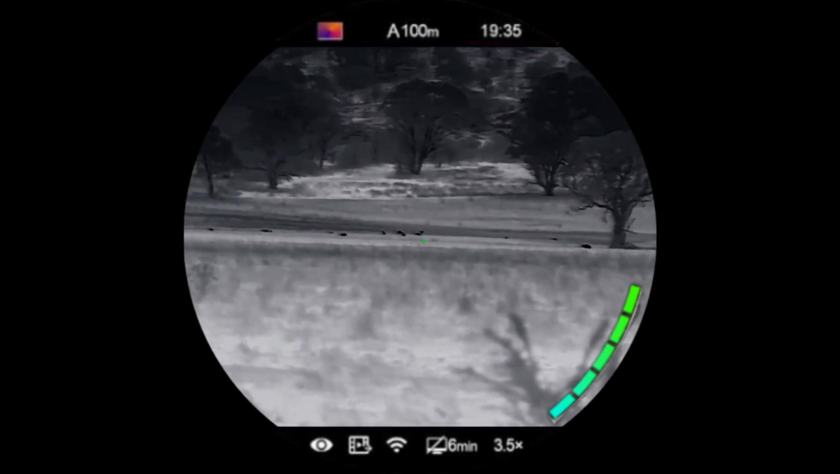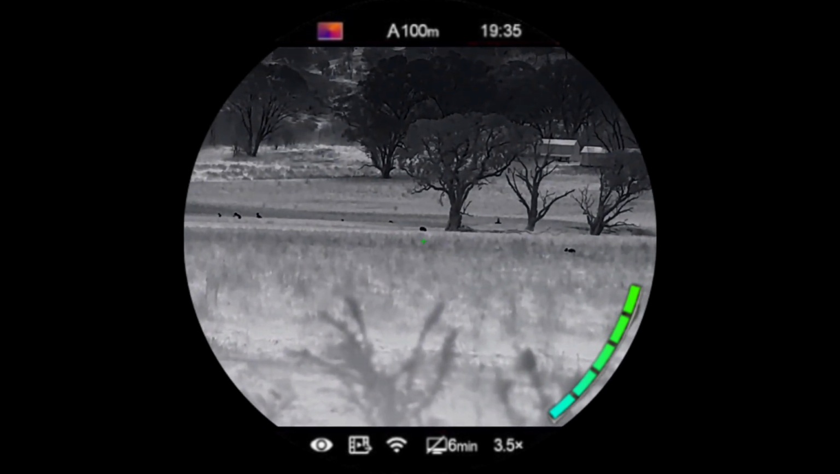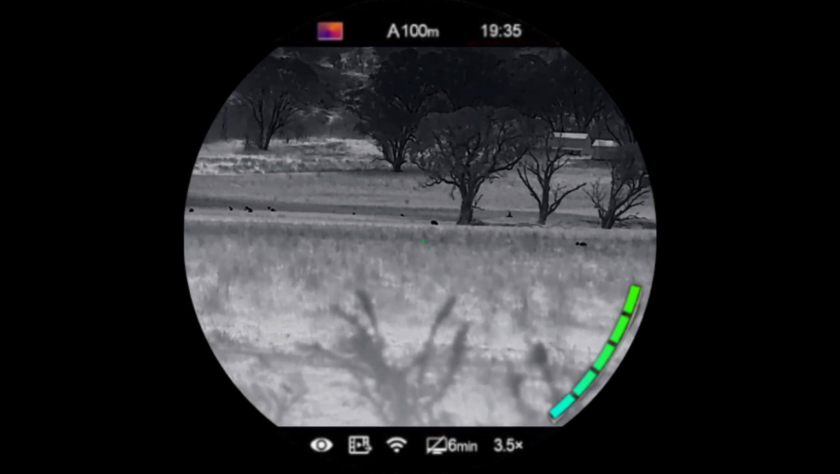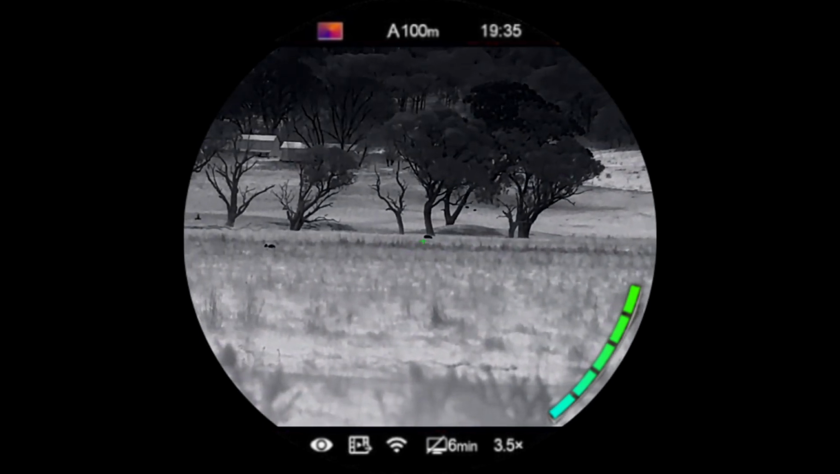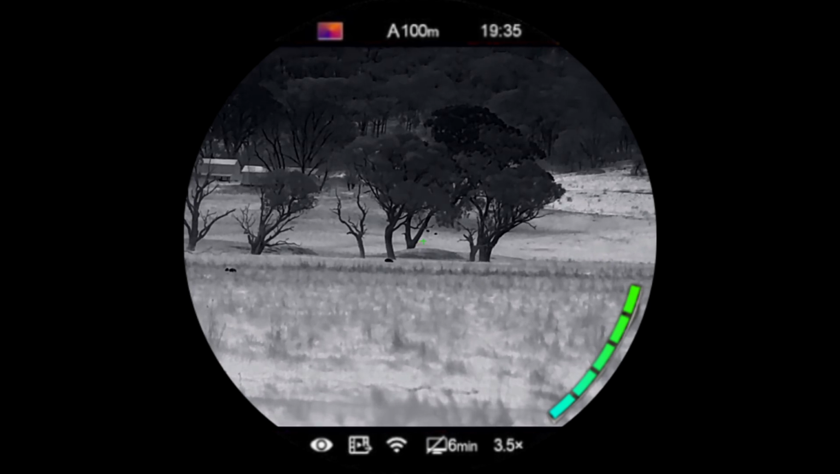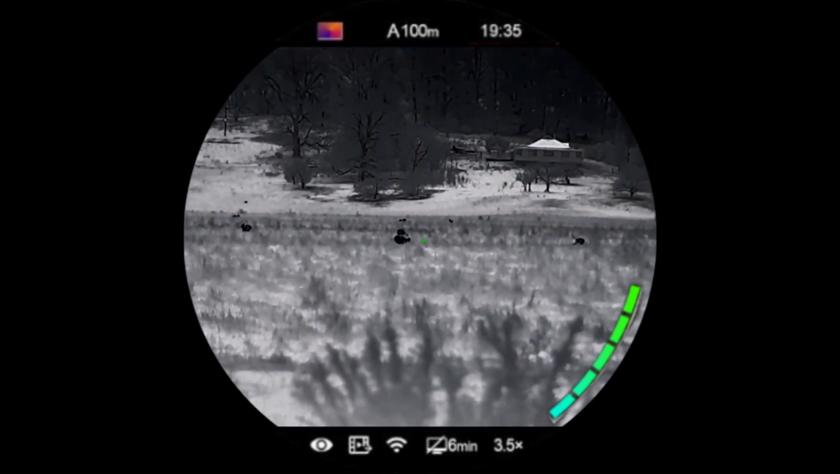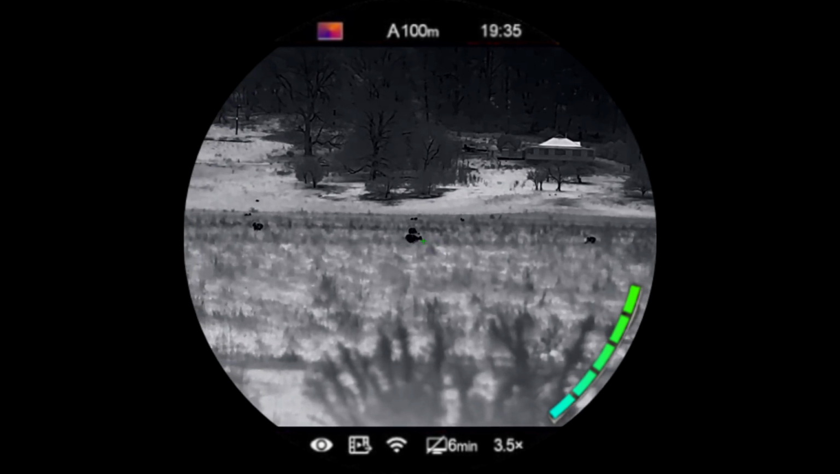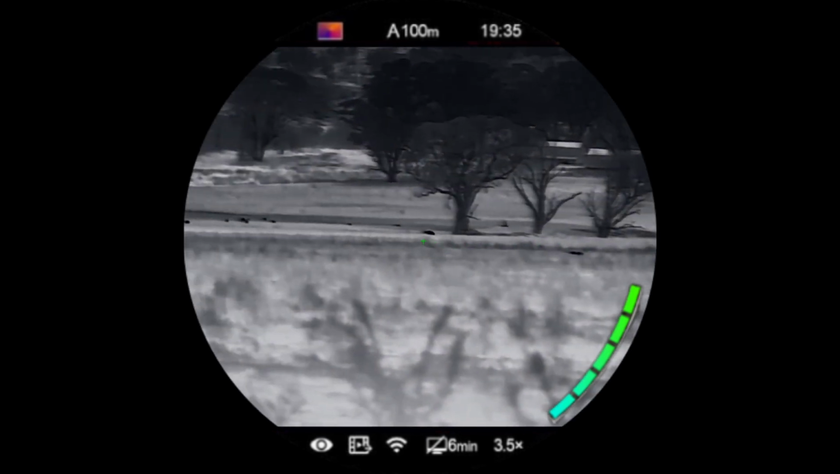Given the size of the kangaroos that are just in the background to that, I'm pretty confident that's a pig. And that one too. Oh, there could be a couple more in the background there. Damn it, see, kangaroos. It's pretty sure, yeah, kangaroo. Yeah, damn, that's gotta be pigs.